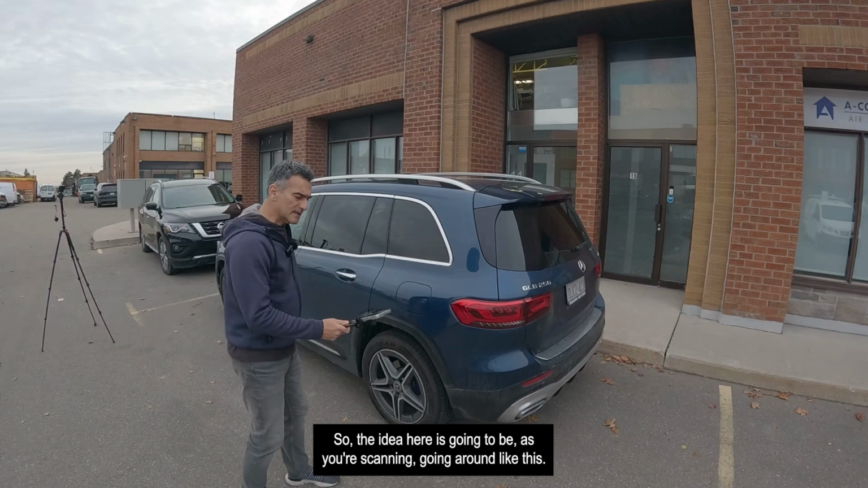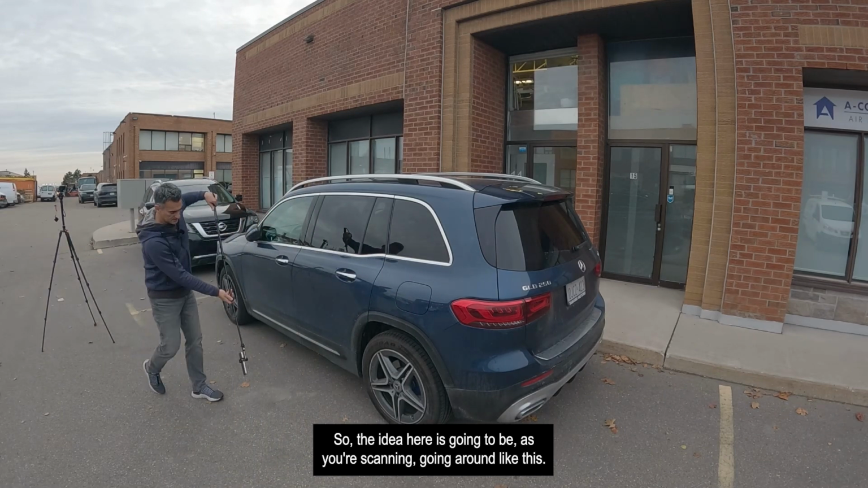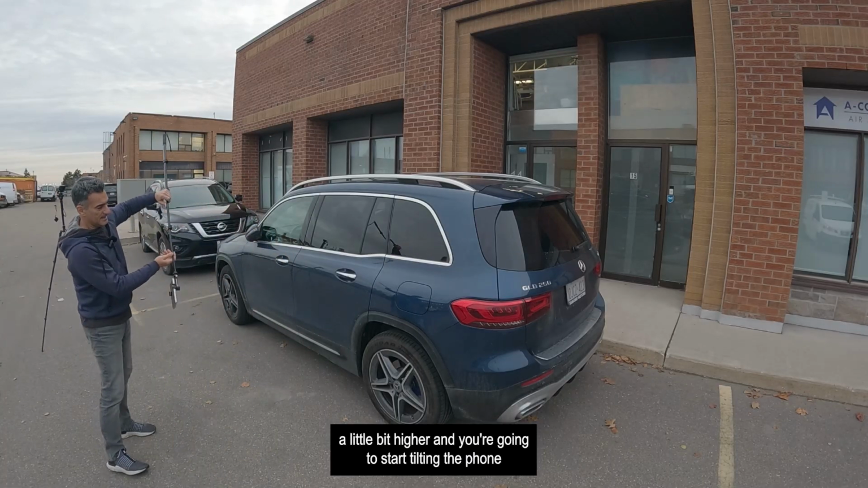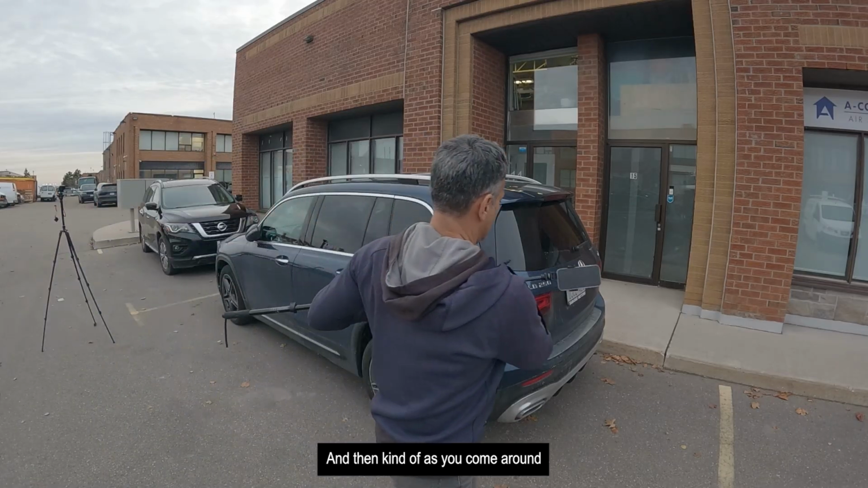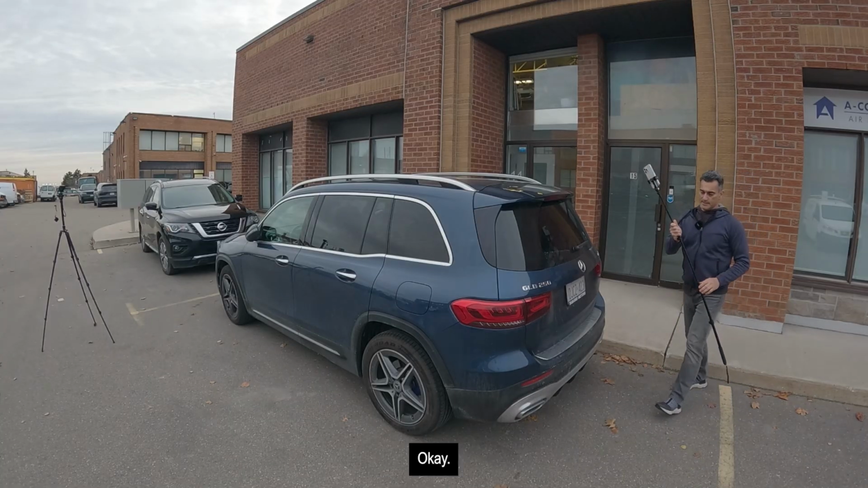So the idea here is, as you're scanning going around like this, eventually maybe on the second loop you're going to go up a little bit higher, and you're going to start tilting the phone a little bit like this, and then as you come around you're slowly going to get upright.